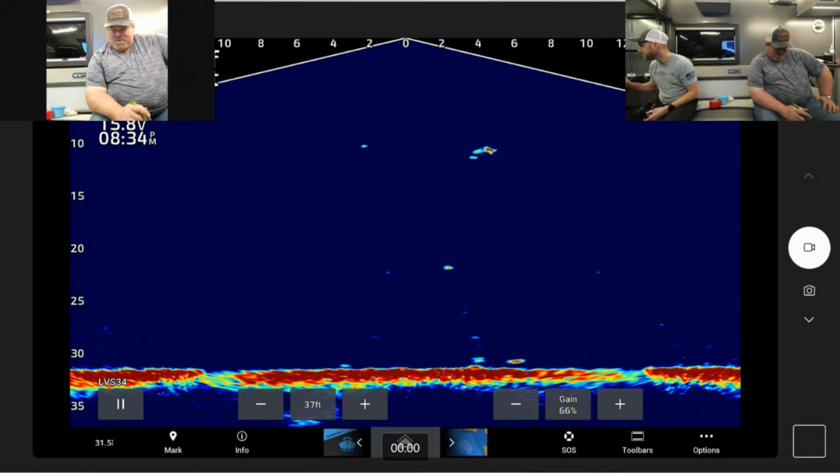The minnow is like, I'm fighting for my life. He doesn't have it yet, though. Oh, he actually went above it. He just did. He swirled. Here, fishy. I'm gonna come up in here because I don't know if he's coming for it or if he went away.